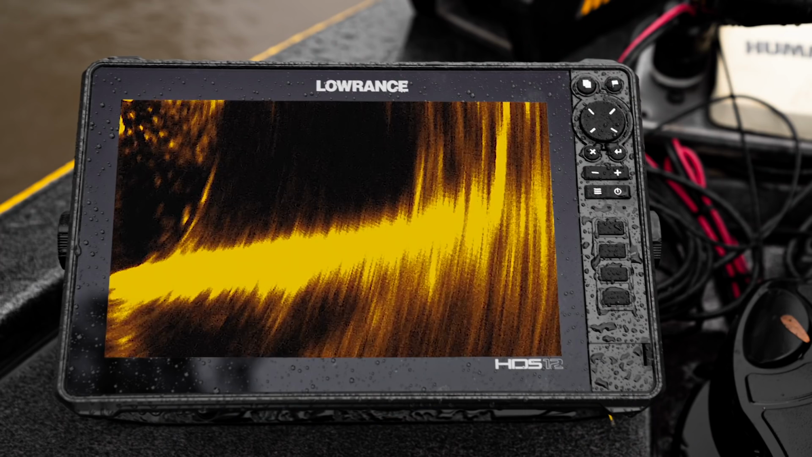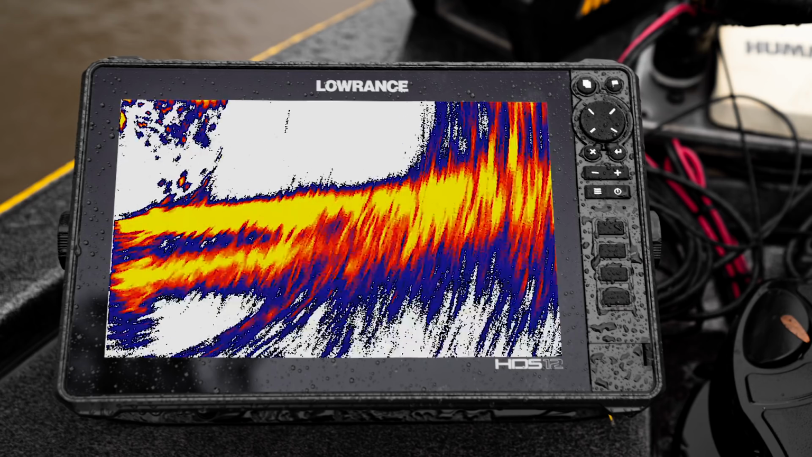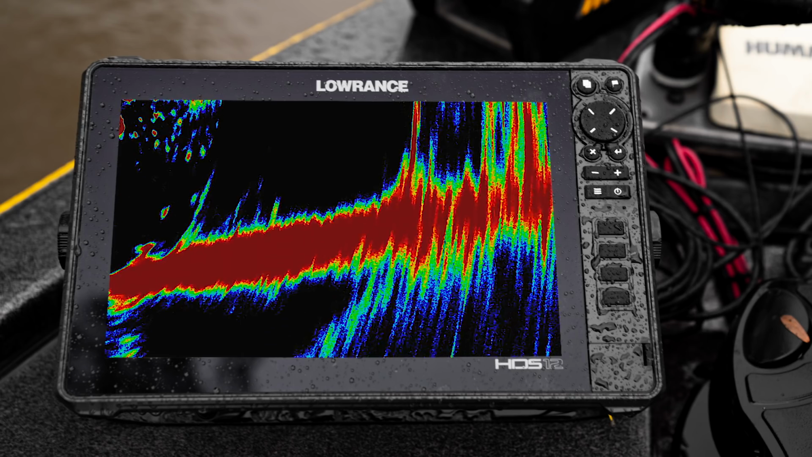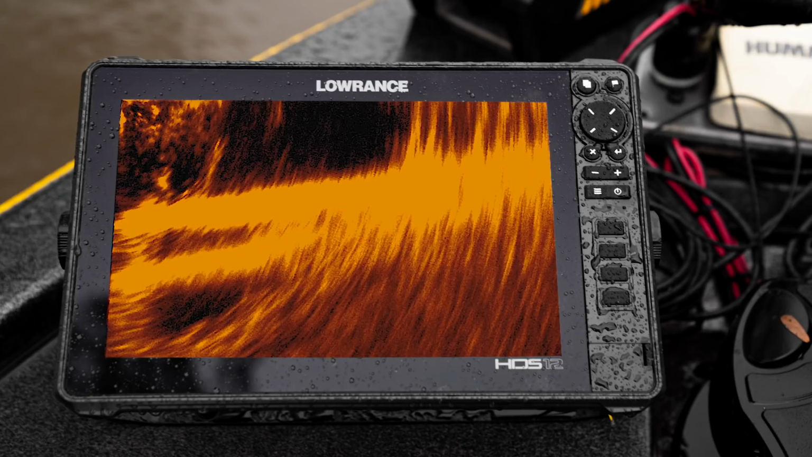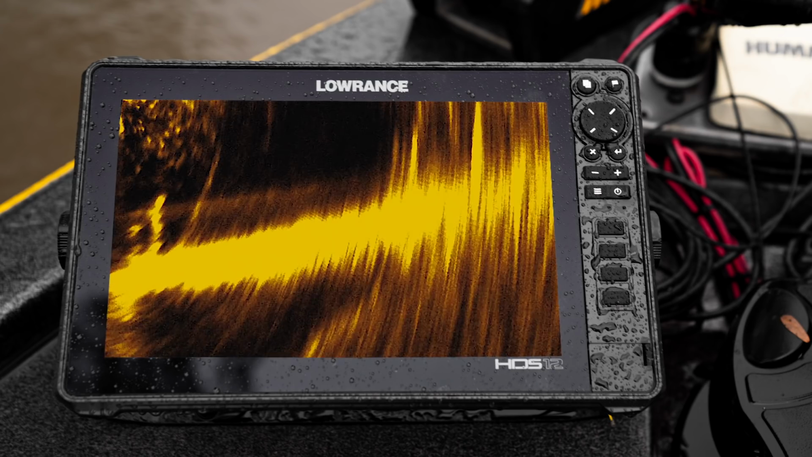You got a traditional sonar one that looks like Lowrance's color palette. We've got another sonar one here that looks like a competitor's product traditionally. You can see some fish moving around, some brush there. Number 3 is blue. Number 4 is kind of a brown. And then number 5 is gonna be a tan or a copper color.